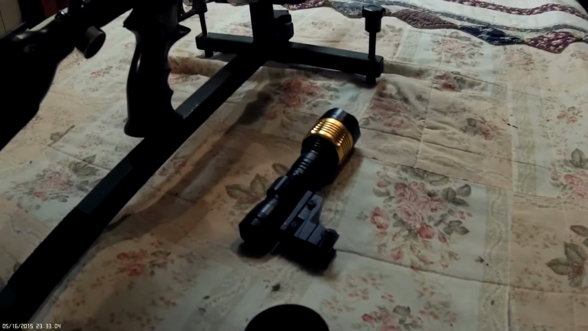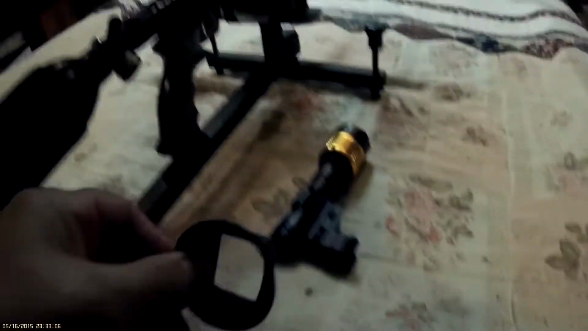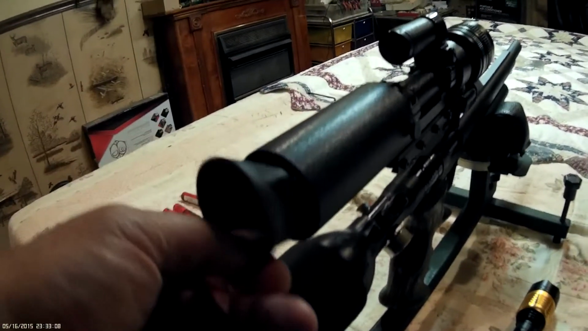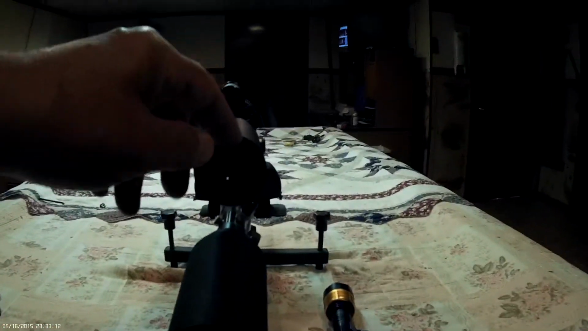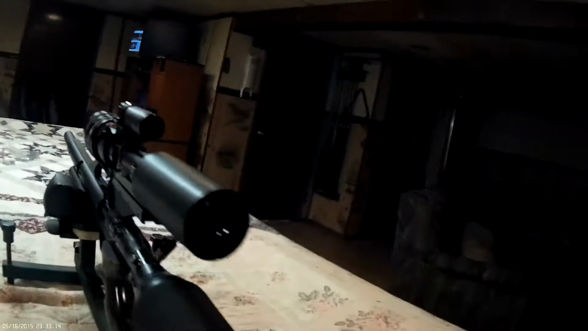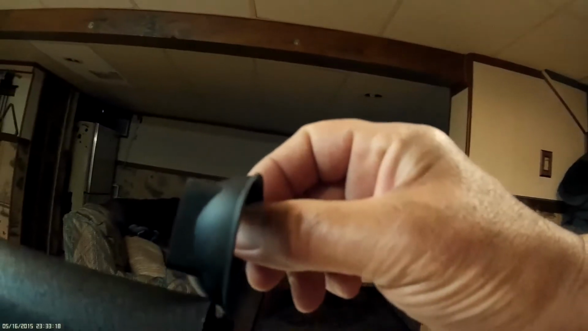My version of a T20. Little end cap that I took off pops right on there. I did not fill in this hole. The end cap rubber actually slides in real nice and fits right there, or you can pull it back so it's like that, or you can slide it in so it fills in that hole.